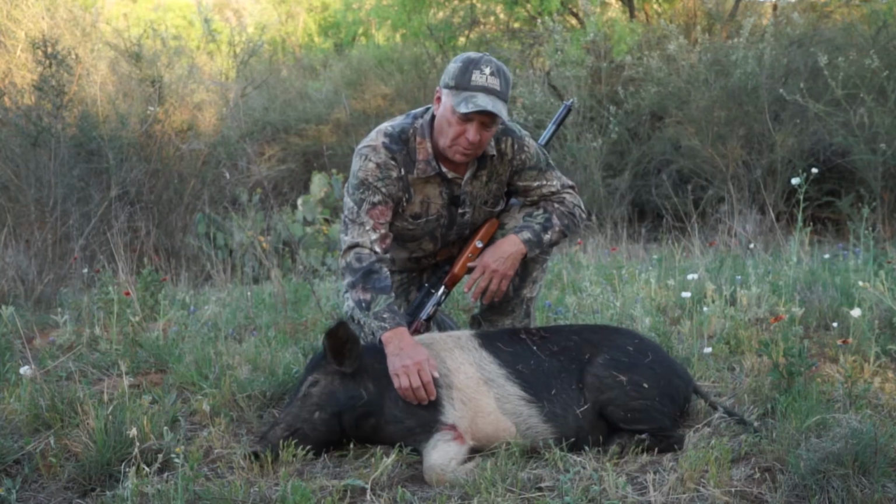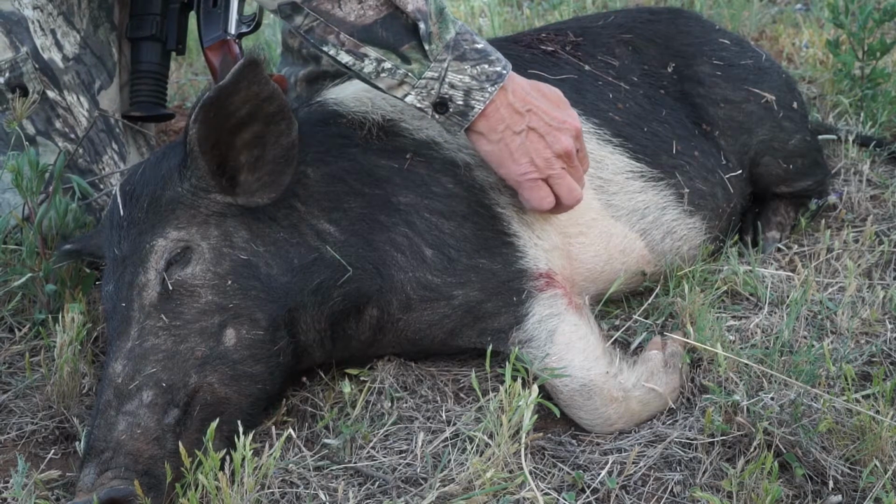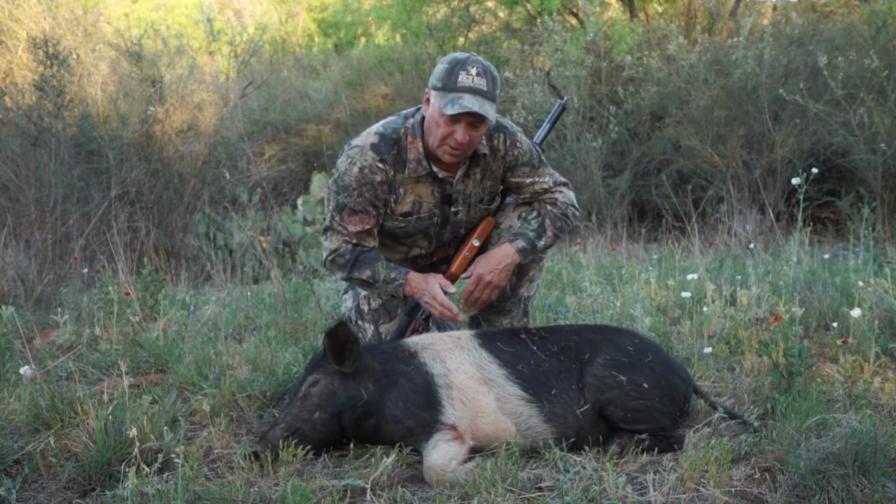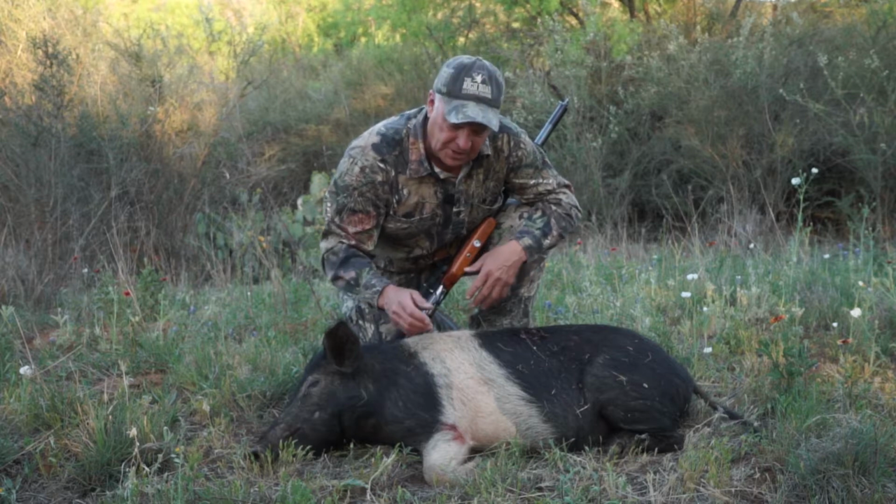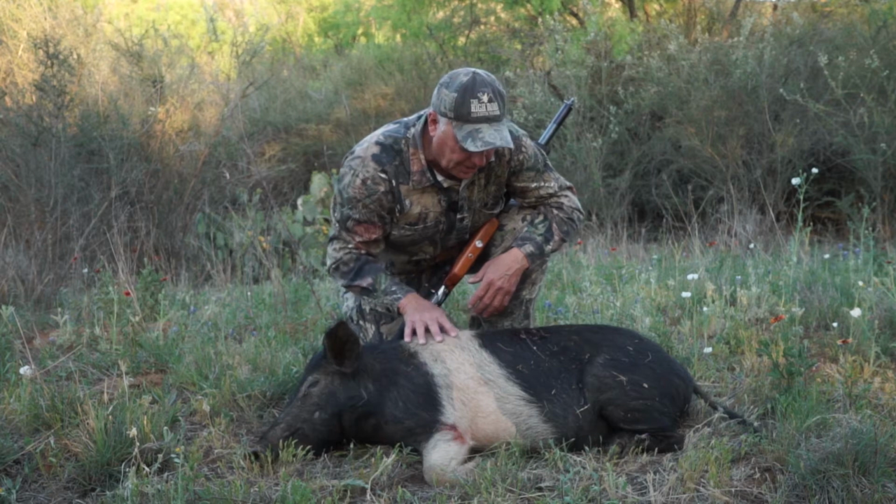Most people wind up shooting them back here in the crease. When you shoot them in the crease, that'll kill them as long as you get a clean pass through, and you're shooting them straight through, but they may run quite a ways. But this hog was dead in probably 3 seconds. We heard it crash and die right here in the brush, but cool looking hog. Take a look at the coloration on this.